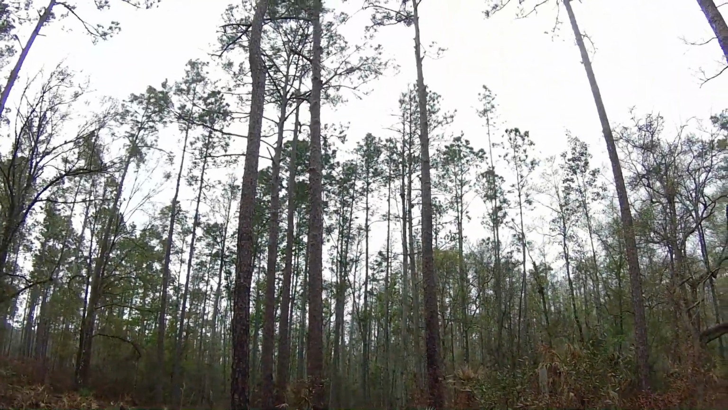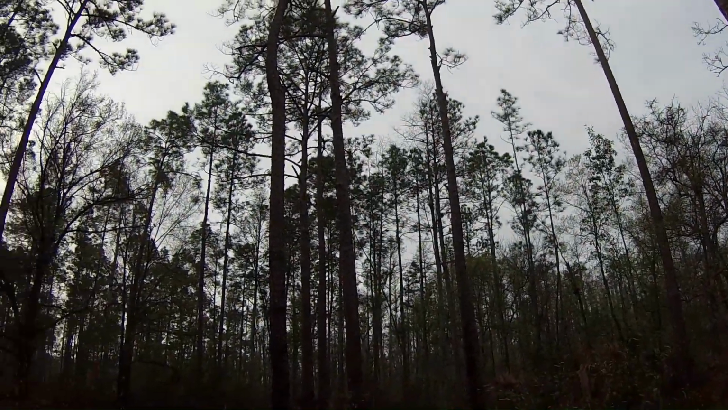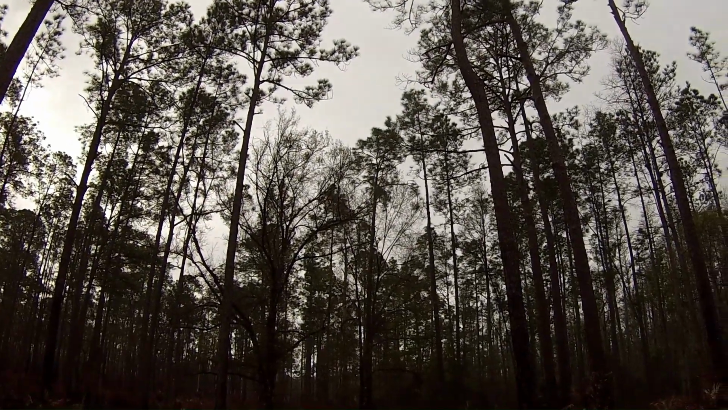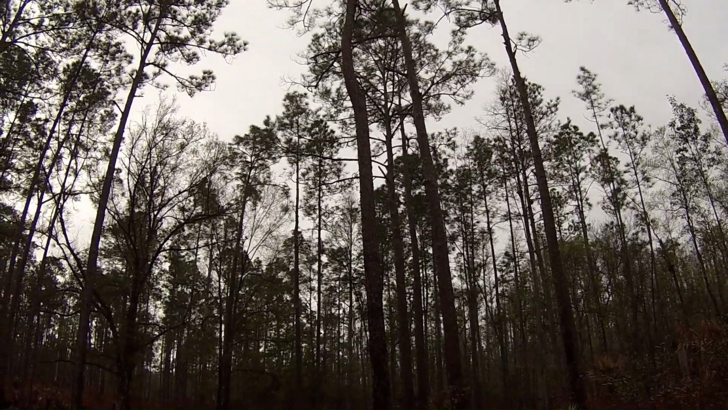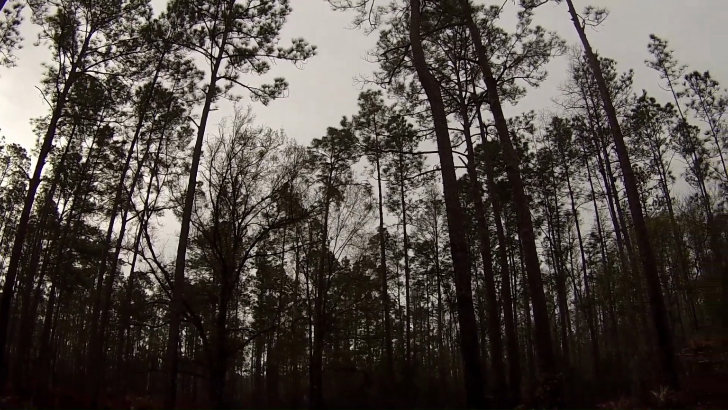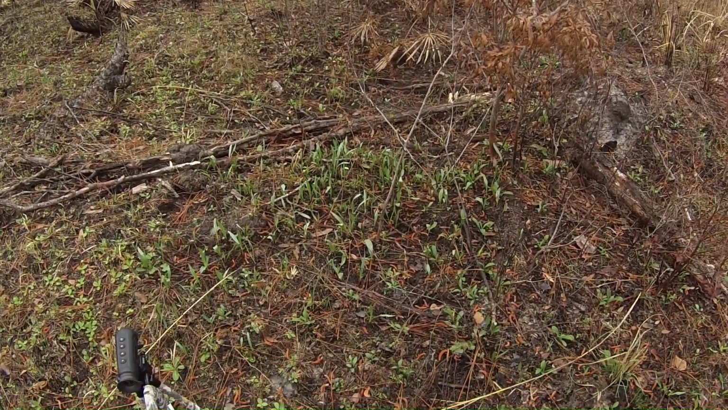Alright, so I'm following a game trail up in here to the Cypress Dome, and I keep listening to the birds back here giving distress sounds. And there's a tree stand over here, an old tree stand where somebody hunts. Alright, this looks like a pretty good sized bear footprint.